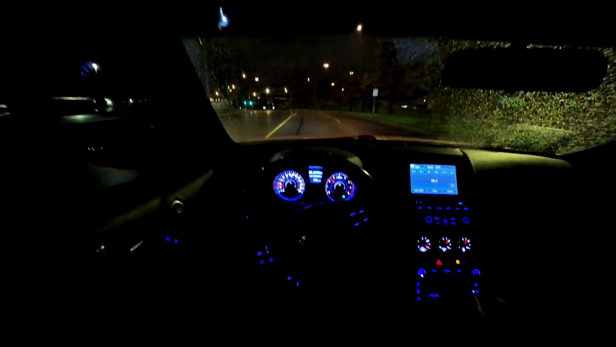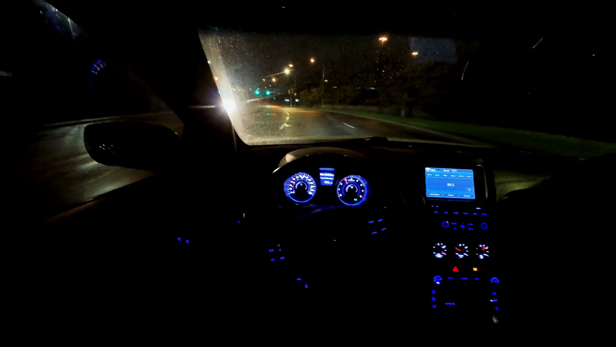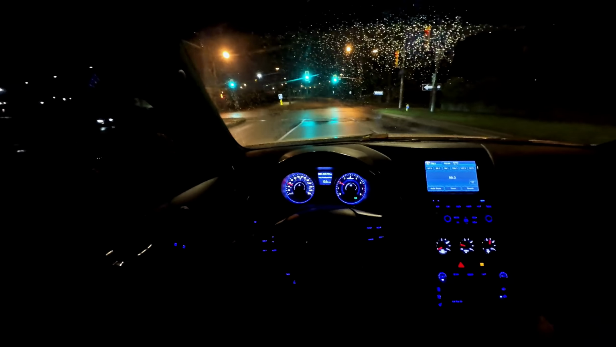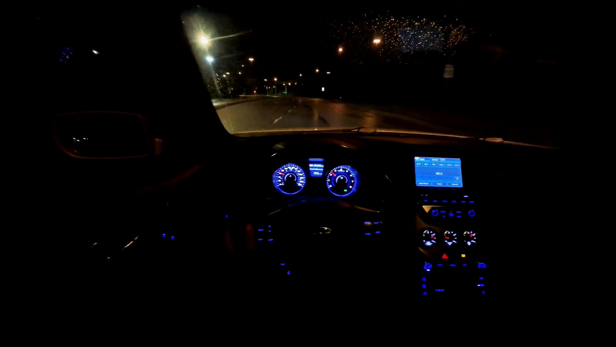Back up because it is drizzling. I'm actually losing a lot of traction. I need to stop drifting with these wheels on, man. Now I gotta buy new ones. Whatever, it's the car life.